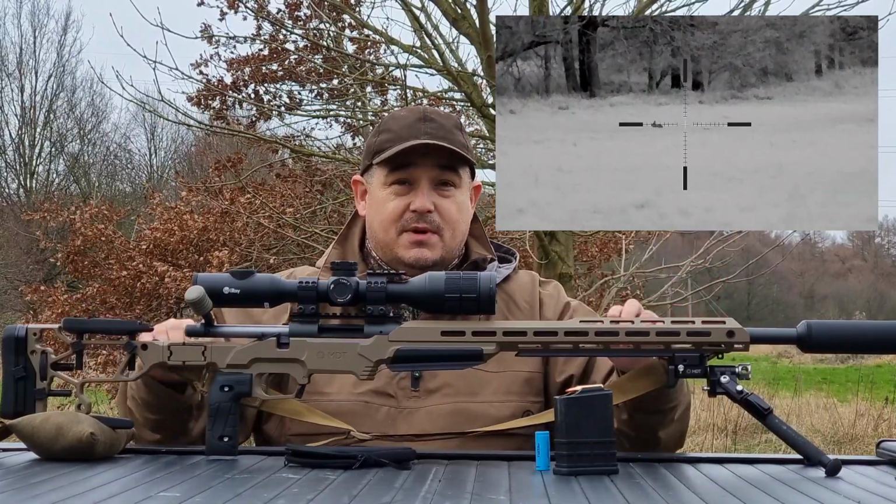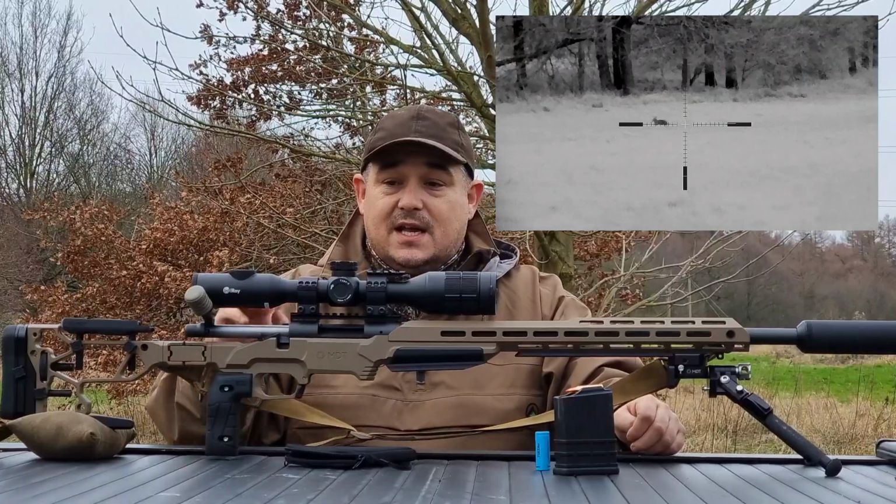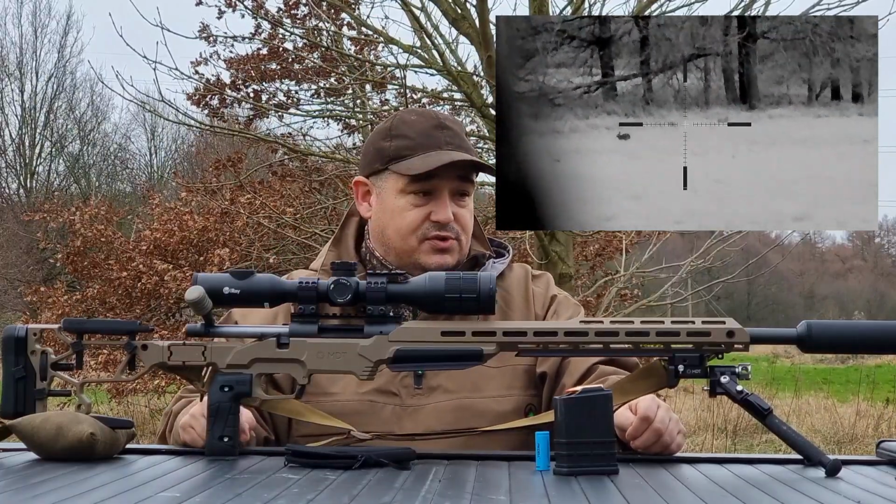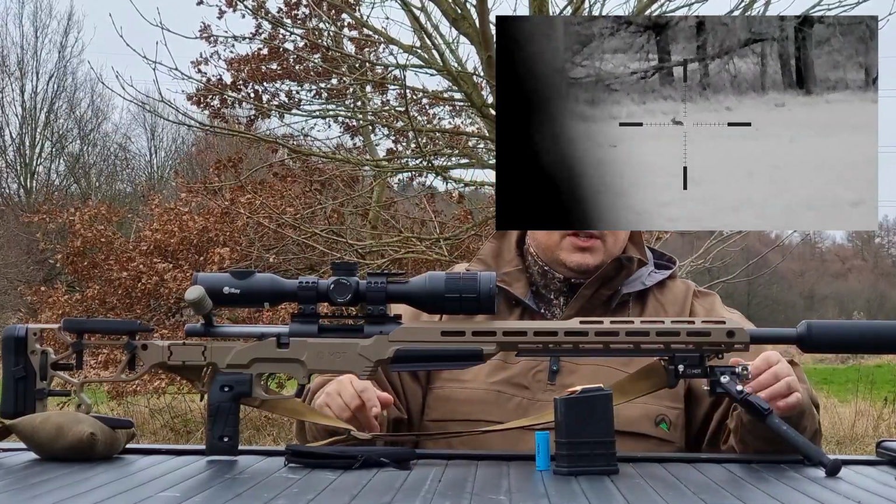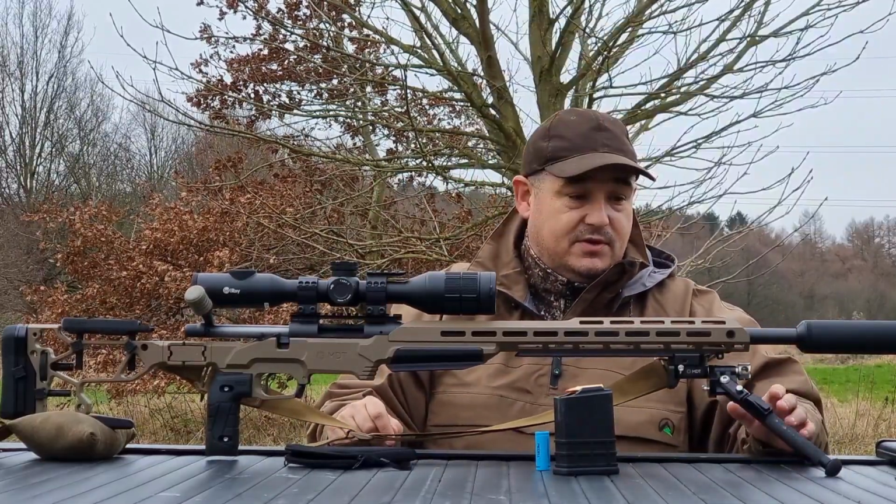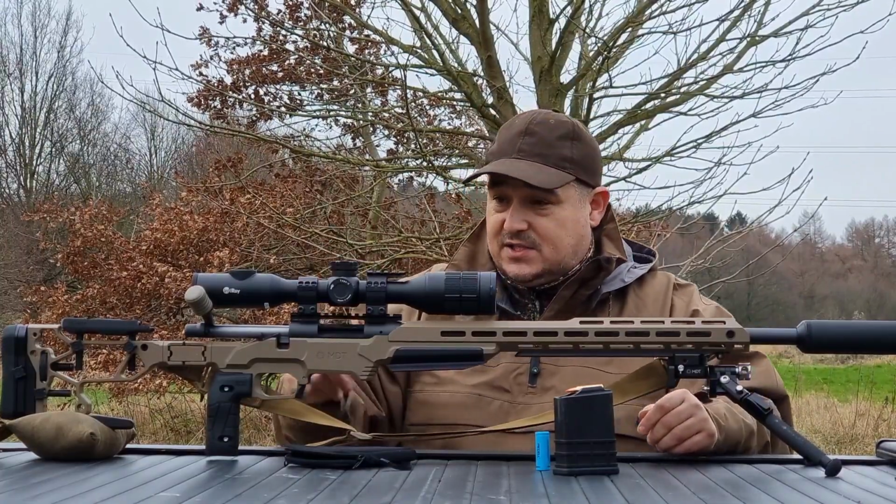As you can see, I've got this on my Remington 700 .223 in the MDT ESS chassis. I've got it mounted up with some Tier 1 triple screw rings with the bubble level on. My rig, as you know, has an MDT Ckye on the front and a Wildcat Evolution moderator. But anyway, back to the scope.